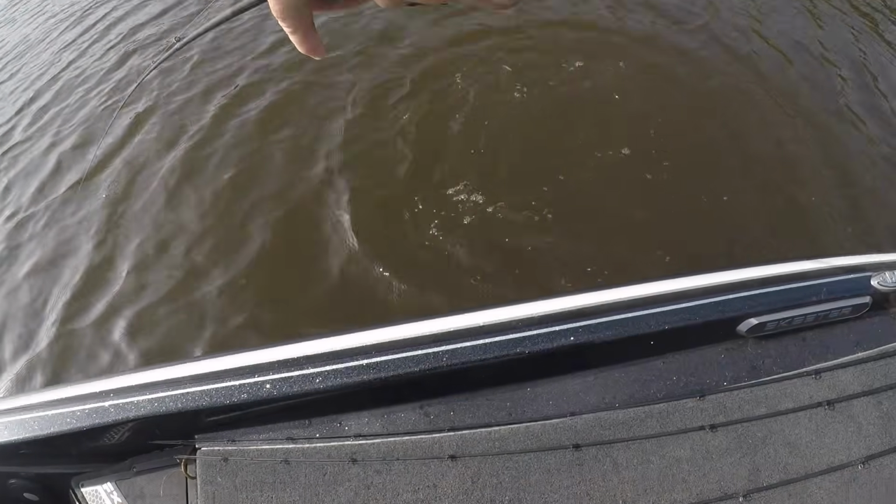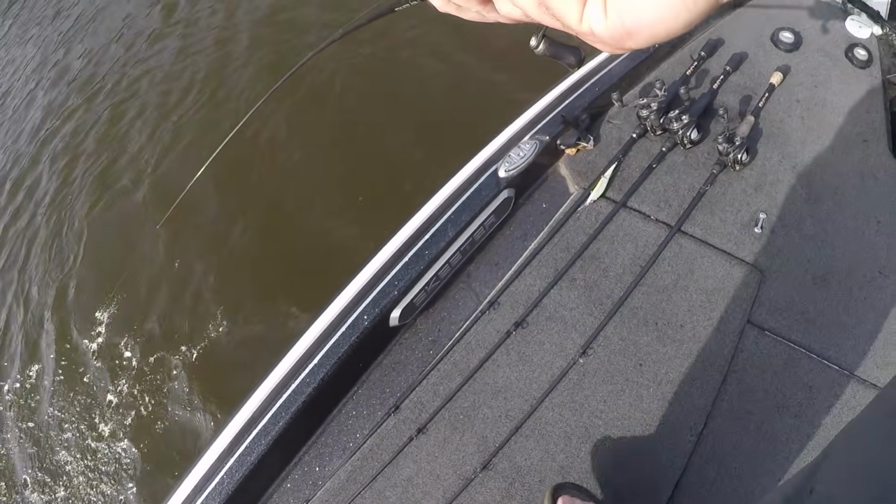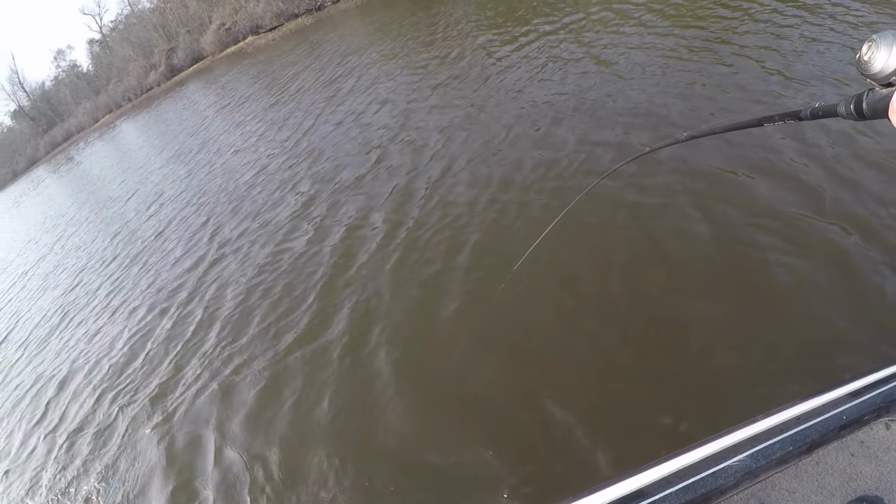Yeah, I might need the net. That would probably be good. He's got it choked. Okay. And I kind of poured the coals to him a little bit on the hook set, so I'll see if I can knock him off for you.